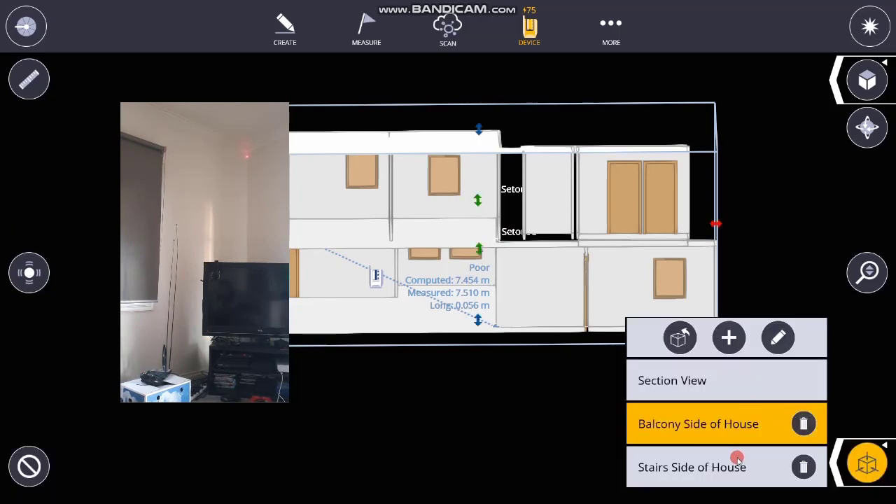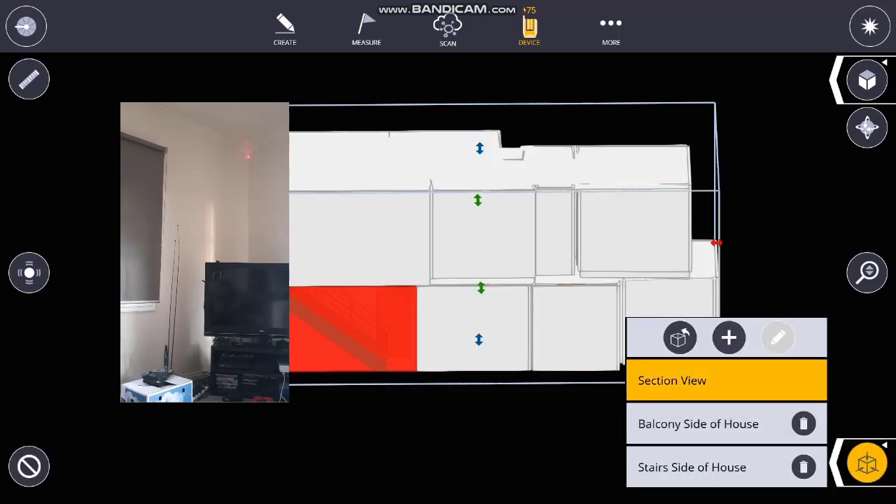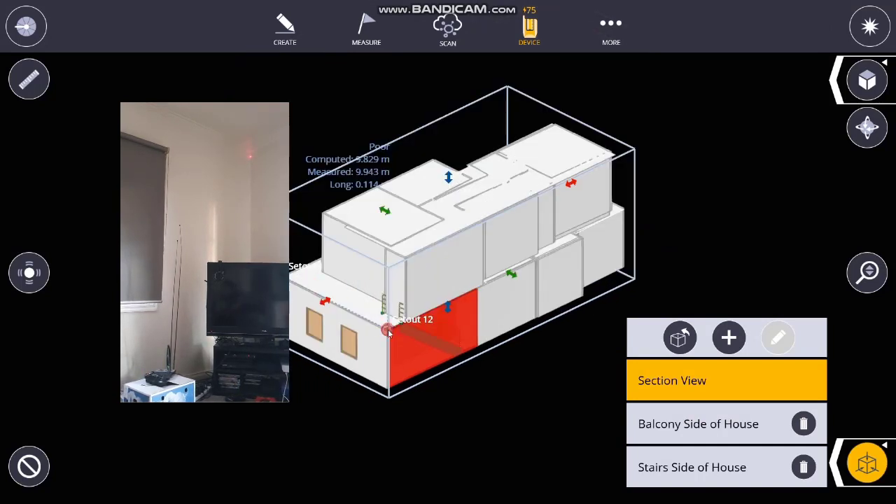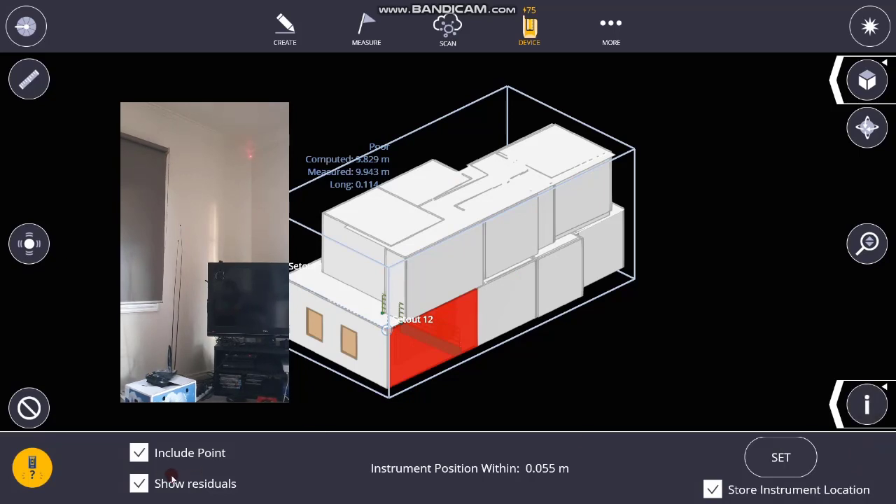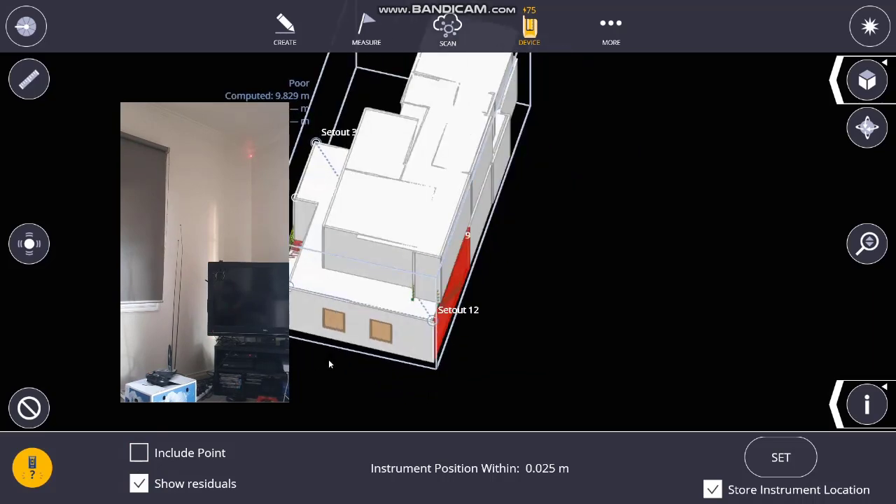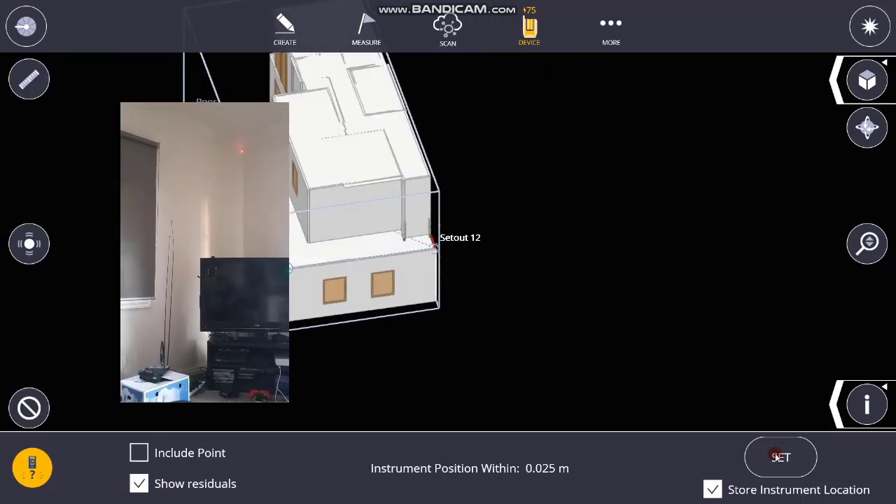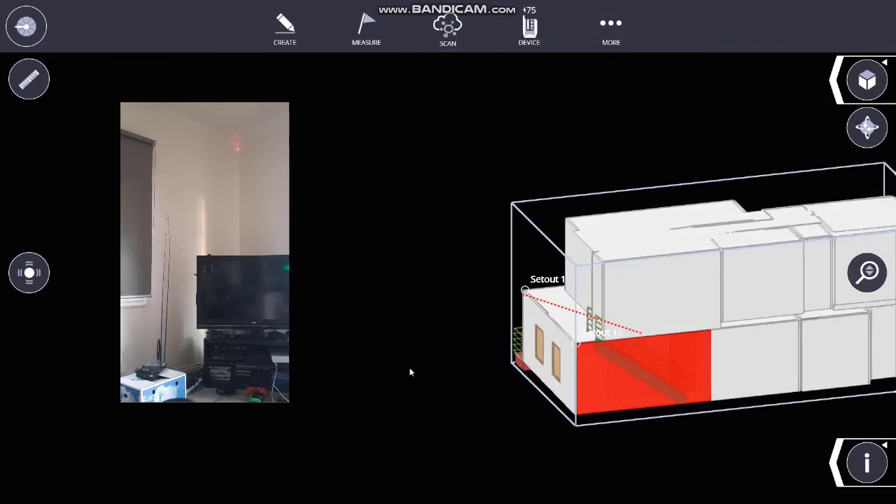What I'll do is I'll just see if removing that original problem point, by selecting it and going exclude point, can improve the results a bit. Yeah, so 25 mils. Still not great, but for the conditions we're working in, it's, I guess, acceptable for now.